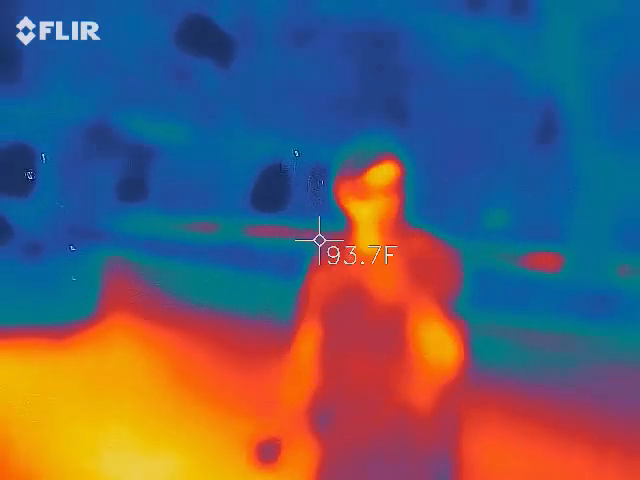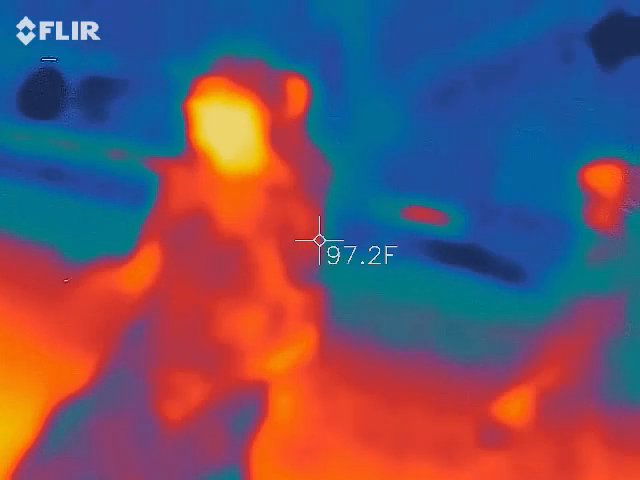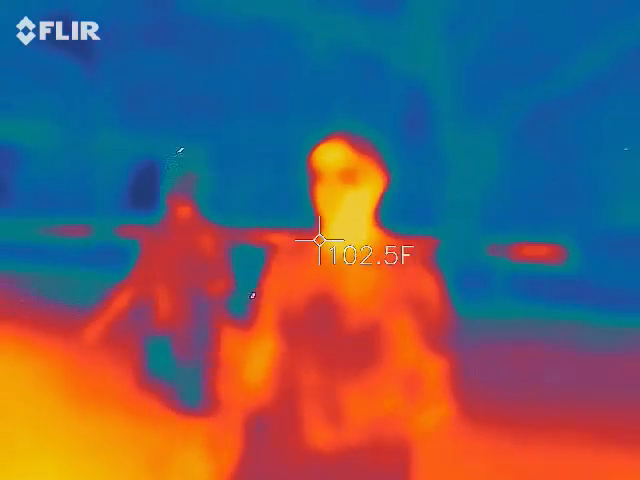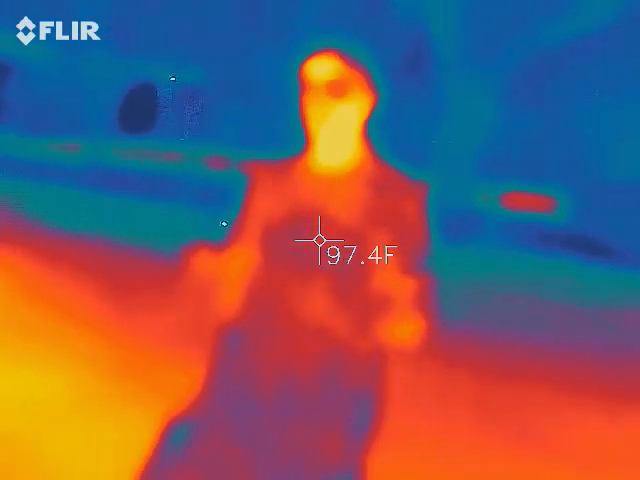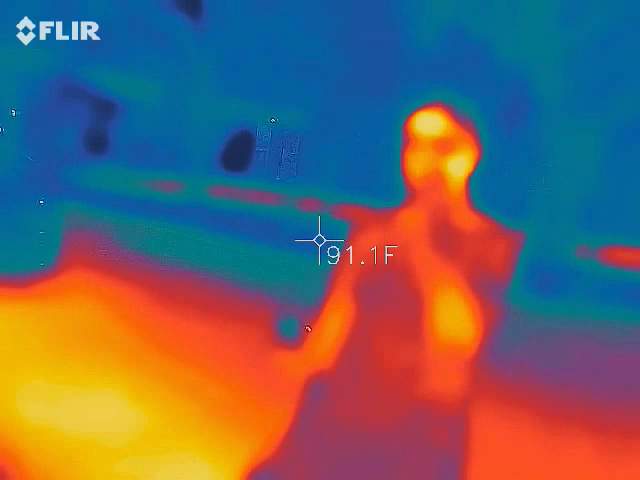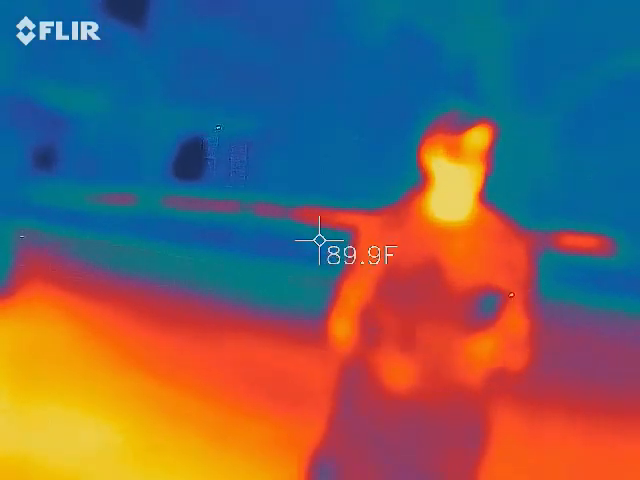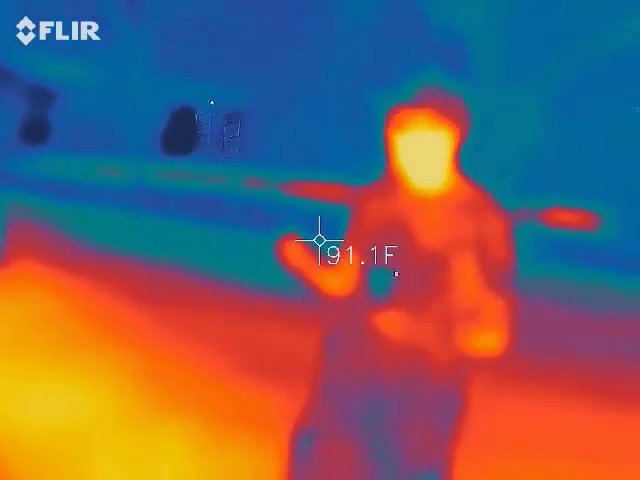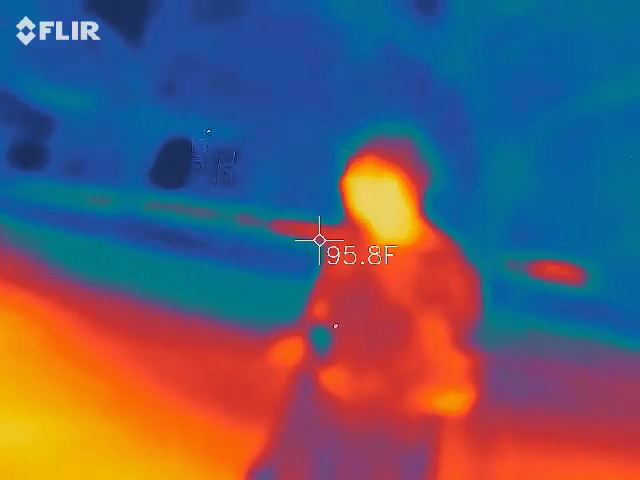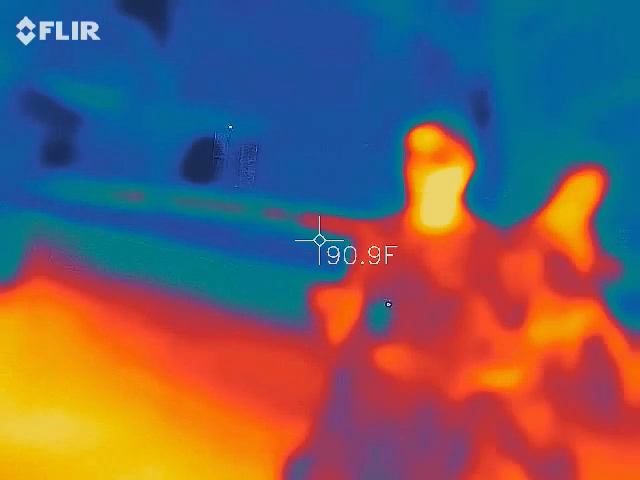So, electromagnetic fields. We have three types. We have the natural one that comes from the earth, which is why this is green. Then we have things that are man-made. So, wiring, cell phones, anything electronic will make this thing go into a rhythmic pattern. That's not what we're looking for. We're actually looking for things that are going to make it go erratic. Does that make sense? It's going to go crazy.